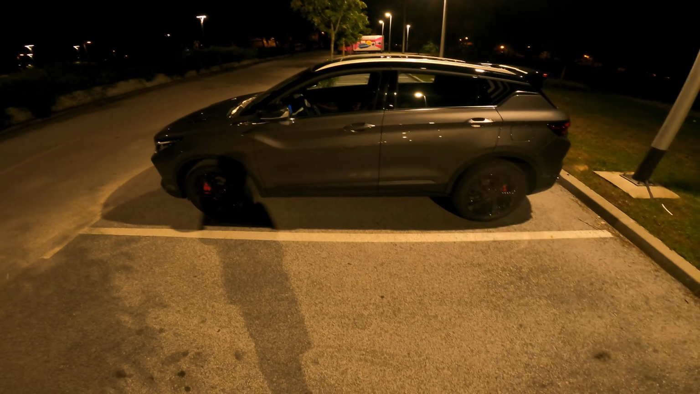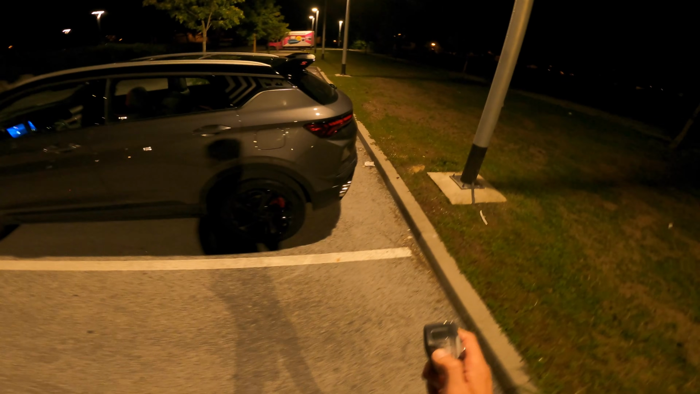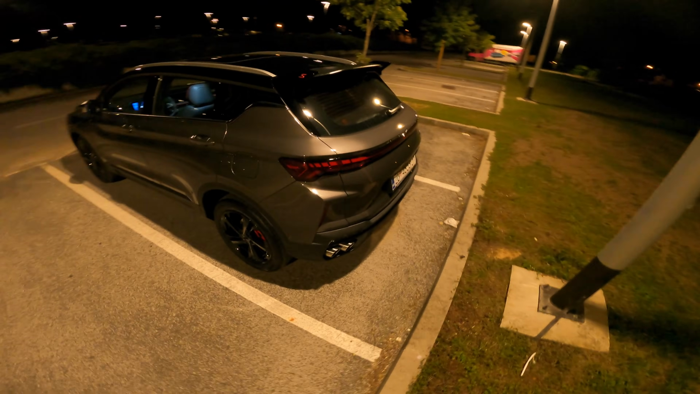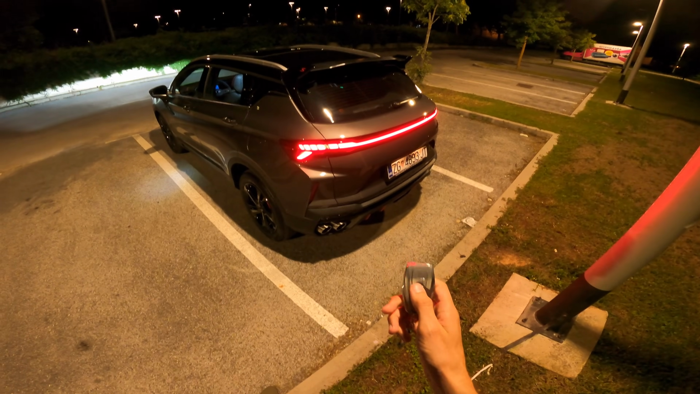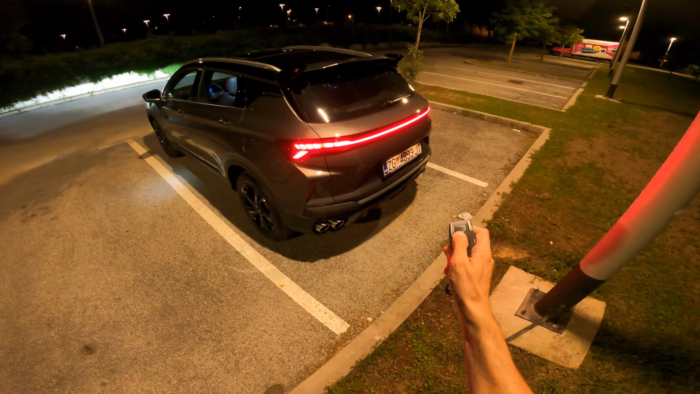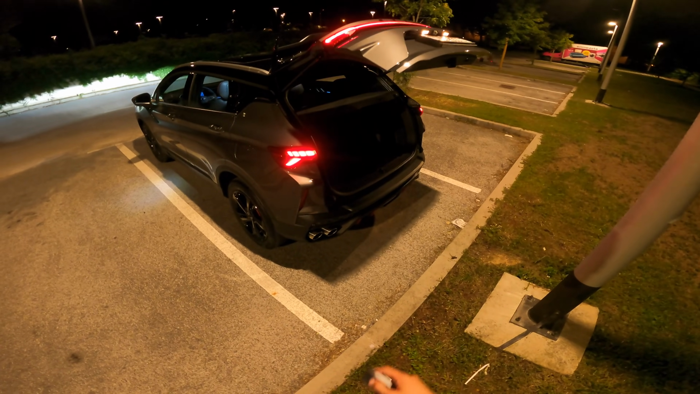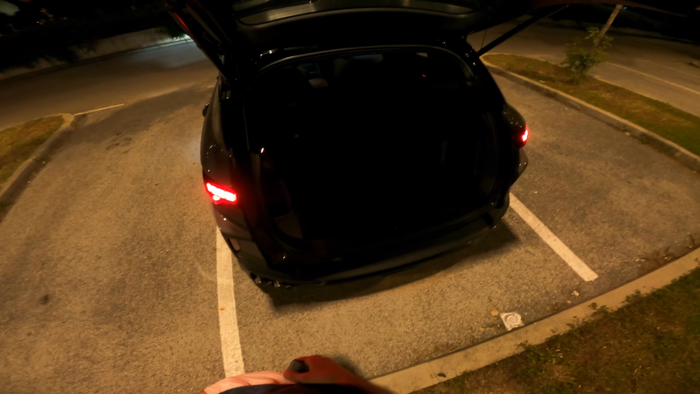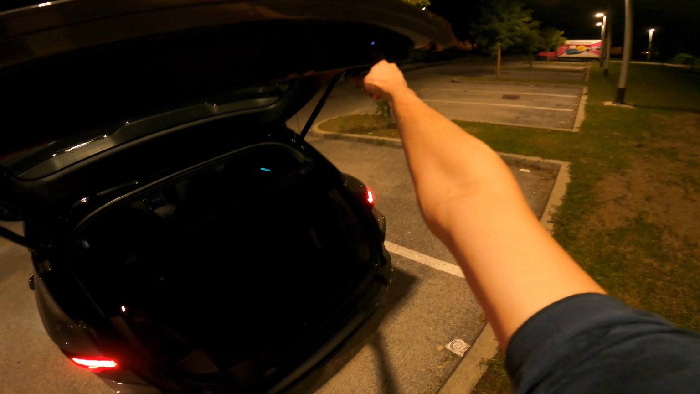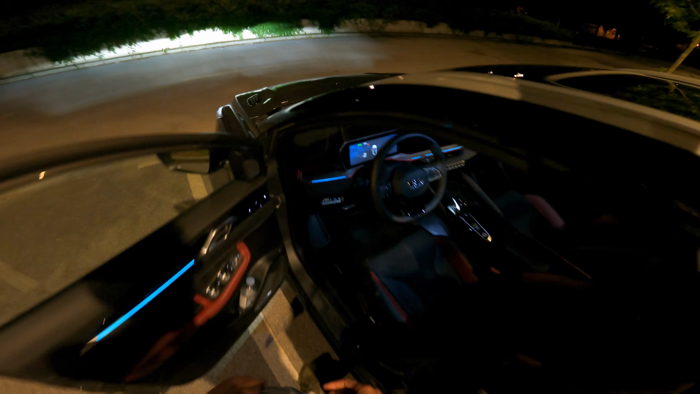Now, the car will lock. It won't unlock. You have to touch the handle to unlock it, but you can use the key. So once again, from the rear, you can see the beautiful connected LED taillights. I could use the key fob to open the cargo space, same to close it. Now there's a street light here, but this is creating a shadow. There's a warm light there, so it's good. I'm just gonna close it this way. Now keep the key in my pocket and let's jump inside.